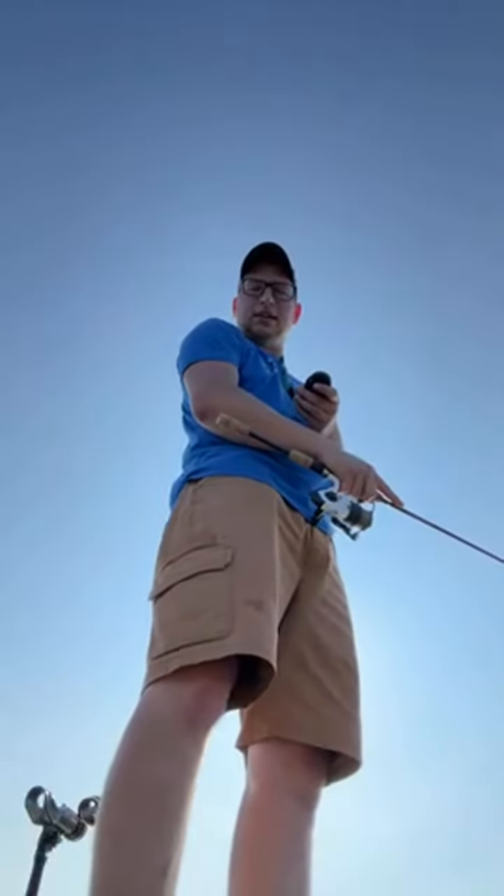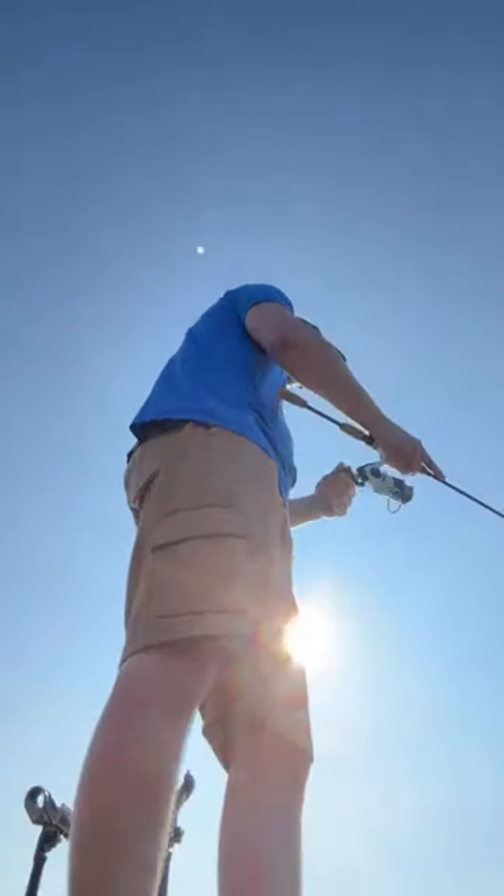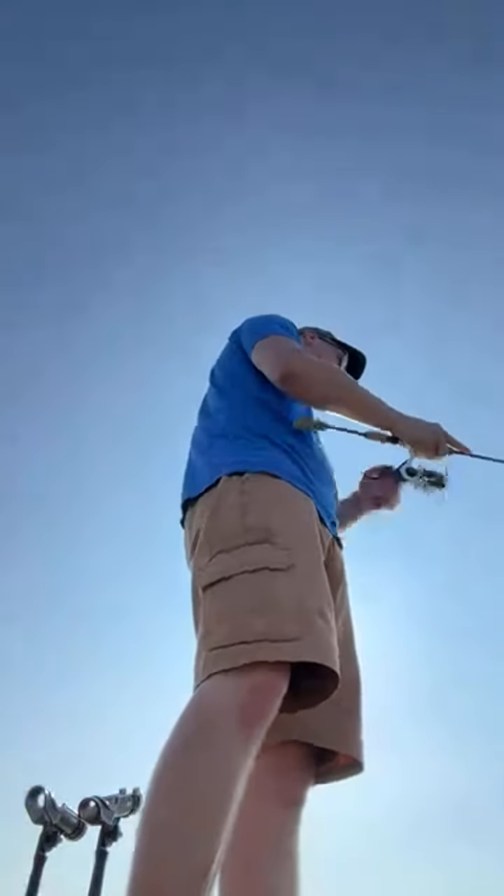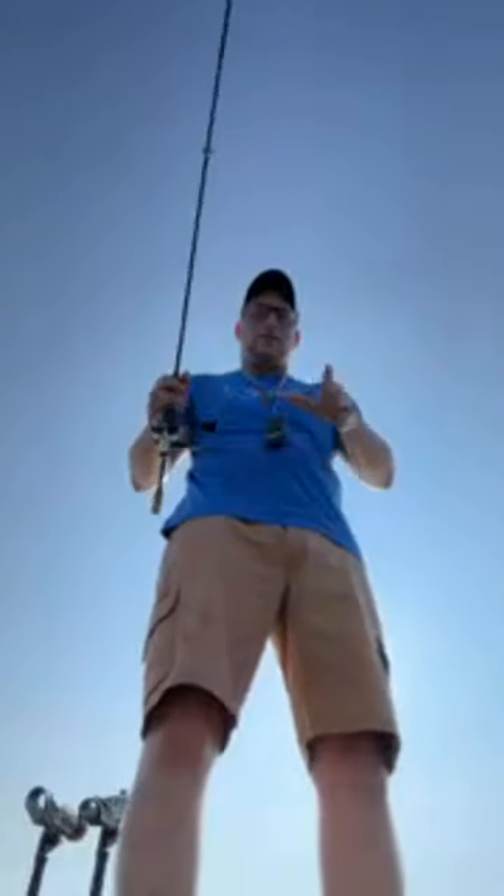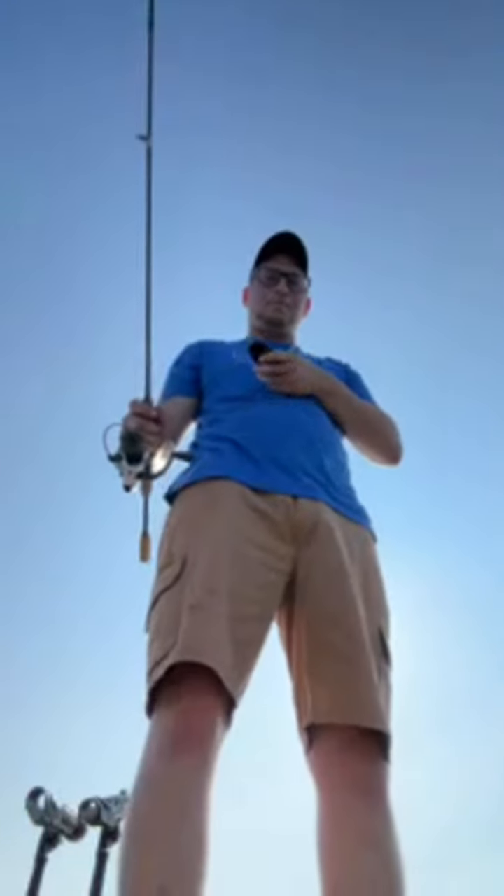How big do your guys' walleye get where you're at? They get big. We just had our big push of females from Ohio. Basically where we're at, we have a lot of resident fish, but we also have a lot of fish that migrate from the Western Basin in Ohio, like Cleveland and past Cleveland.